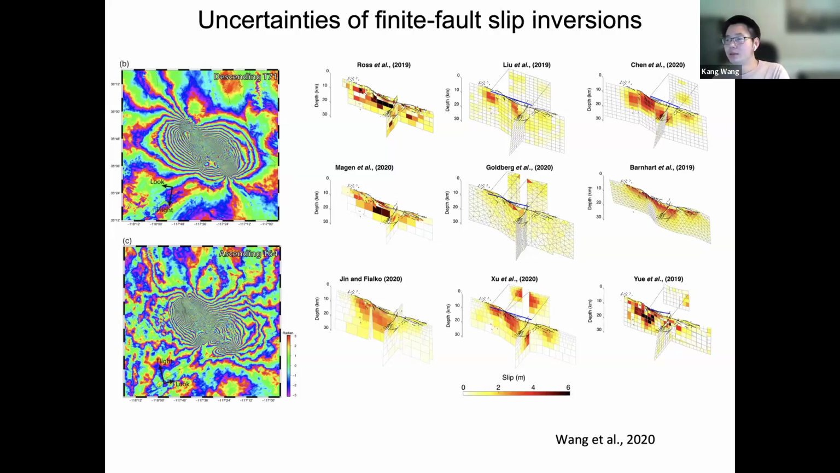or inferences is often subject to large uncertainties. Here, I show an example of using both InSAR and other geodetic data and seismic data to try to constrain the slip distribution of the Ridgecrest earthquake. As you can see, the rupture was well imaged by InSAR and other seismic and geodetic data.